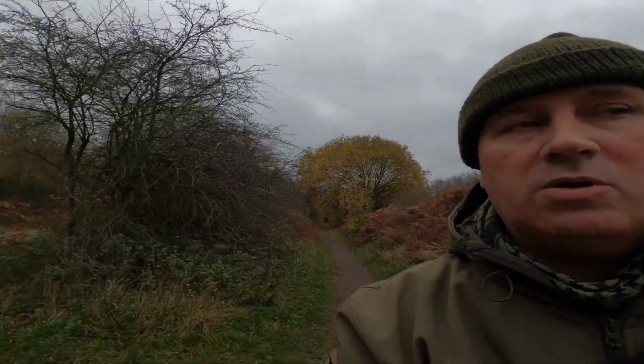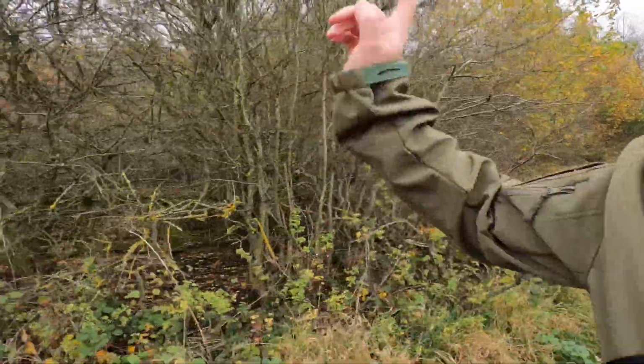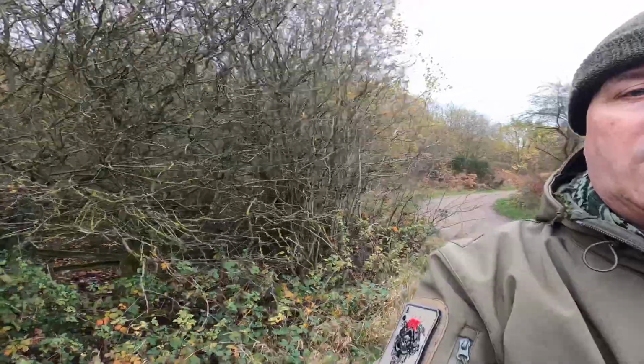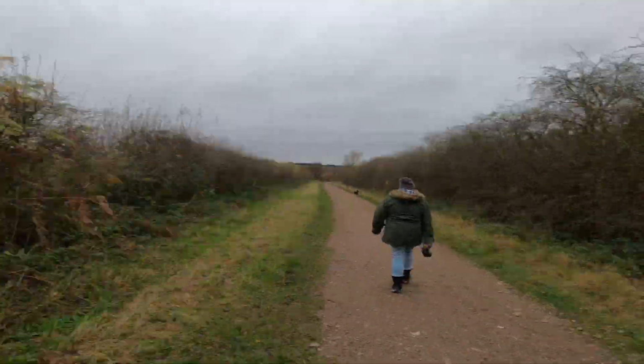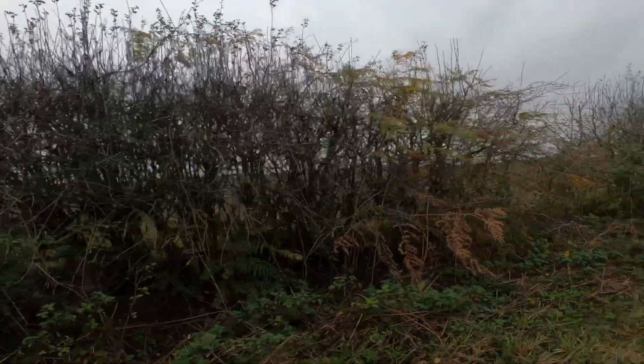Jan's out with us with a bob cap on. There's another path that goes up there as well. And that path takes us on top of the Clipston hill where we went the other week in one of the previous videos. And like I say, all open fields and a big long pathway. Yeah, it looks like it's going to persist down.